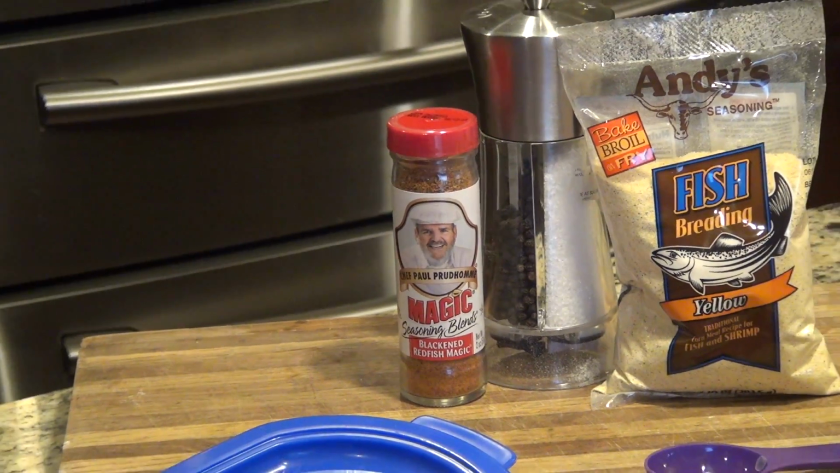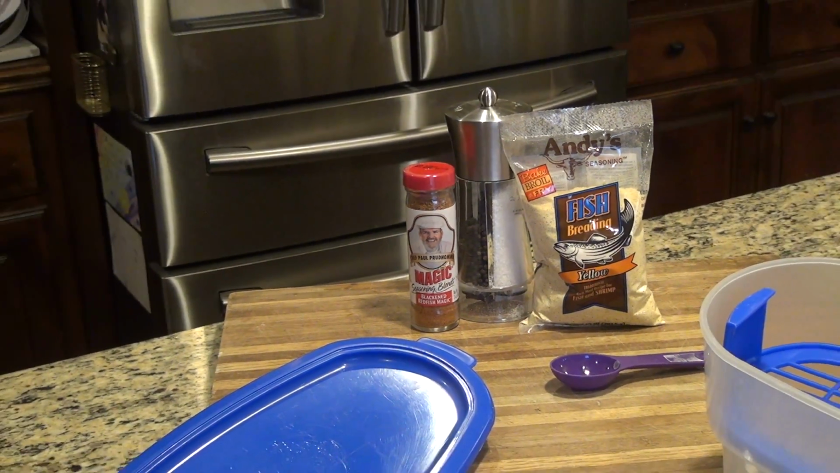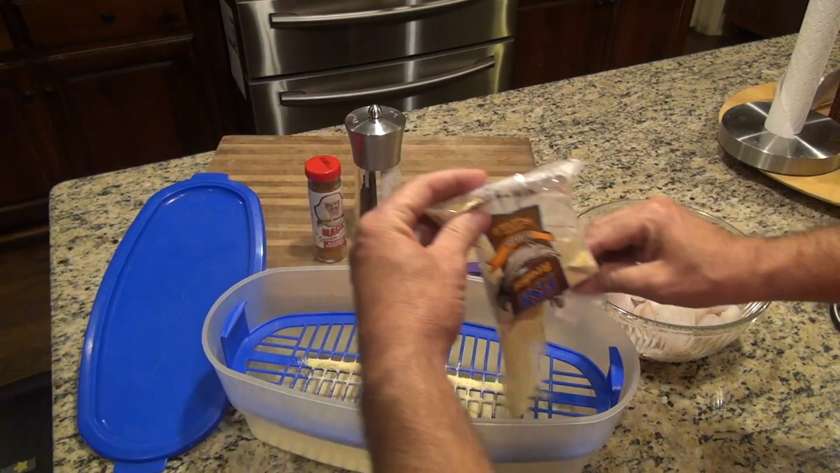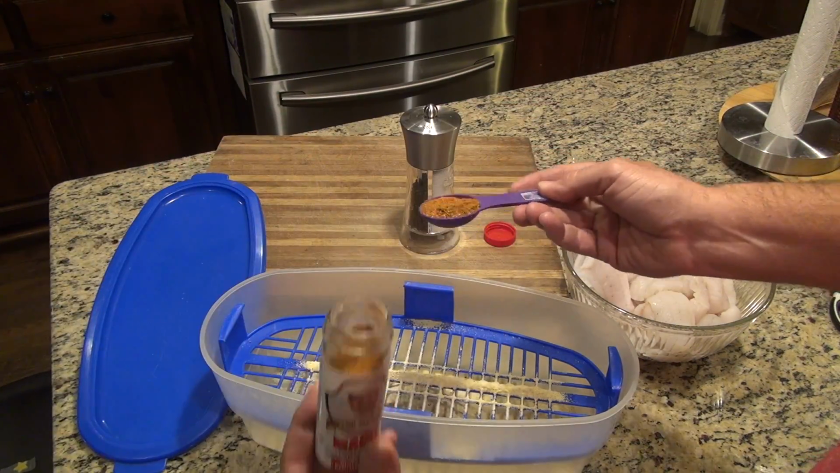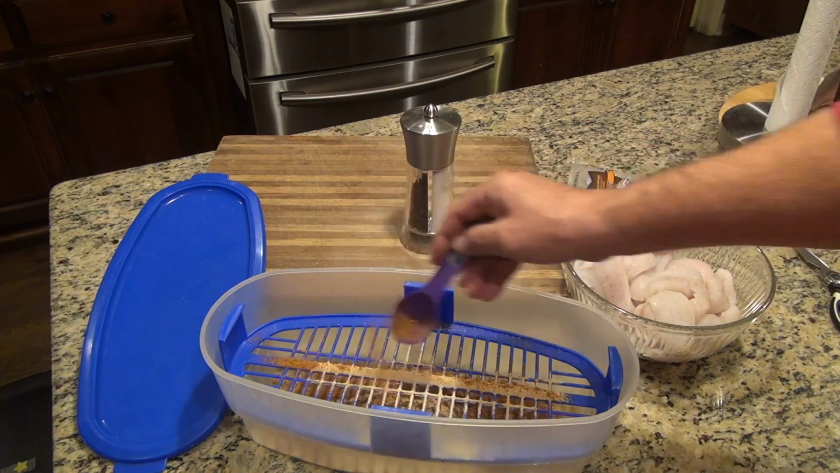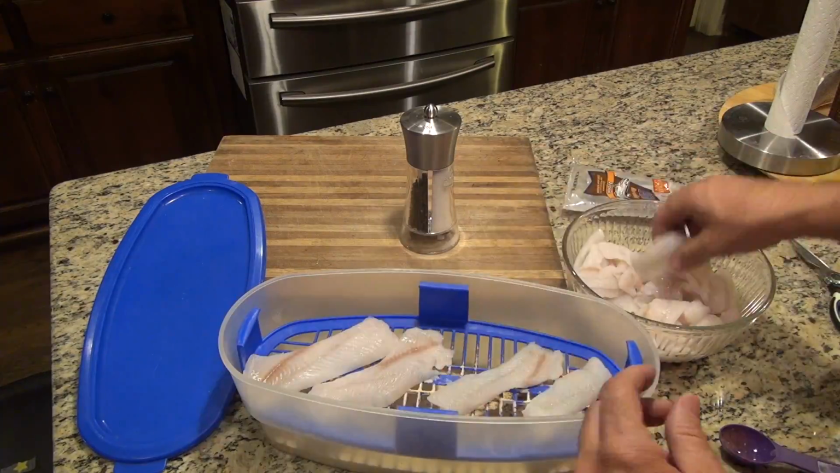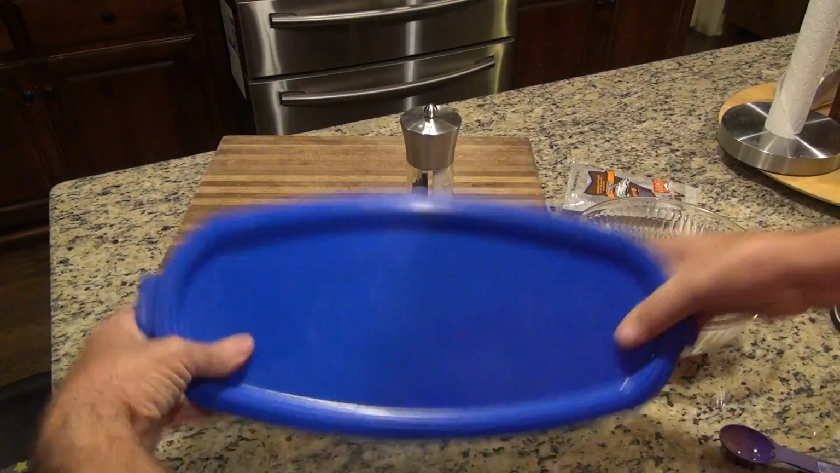So, Mike, how do you like to fry these fish? My secret is a little Chef Paul Prudhomme's blackened redfish magic. I take a plastic Ziploc bag, I put my basic Andy's mix in it, and I put a big healthy dose of that blackened redfish magic in there, mix it up real good, some salt and pepper, and that's it. I dry my fillets. I don't dip them in any kind of milk or anything. I just dry them real good. I put them in that, mix it all up, put them straight in the grease.